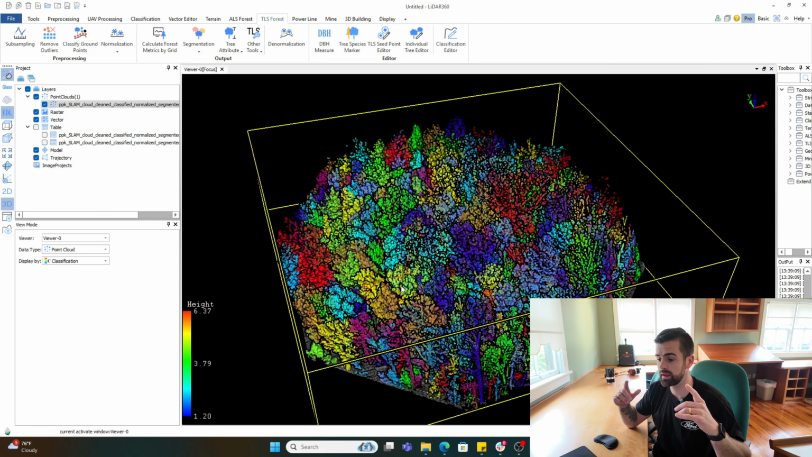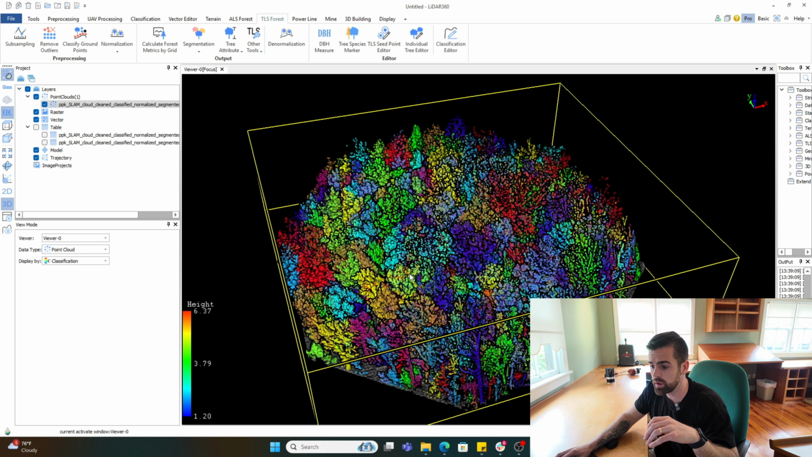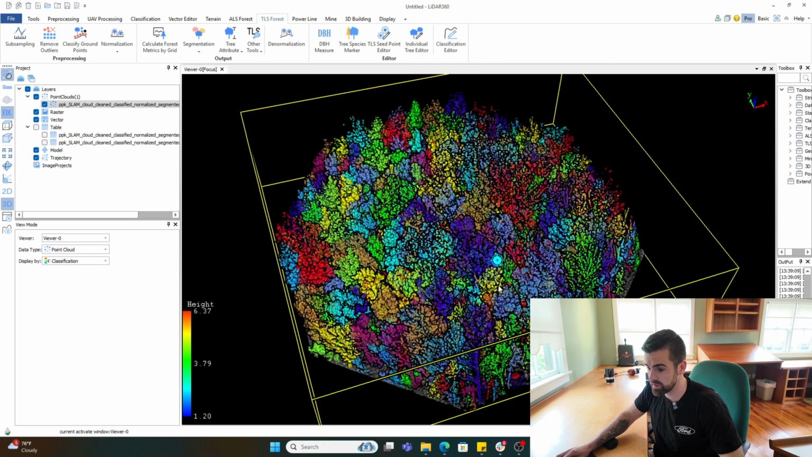All right, so we got things pulled up now in LiDAR 360, and what you guys didn't see, I went ahead and took the liberty to do this off camera, but what I did is I pulled in the entire project into LiDAR 360, and I kind of only highlighted and zoned in on a smaller chunk of the entire data set. So as you can see, we got a bunch of different colors.